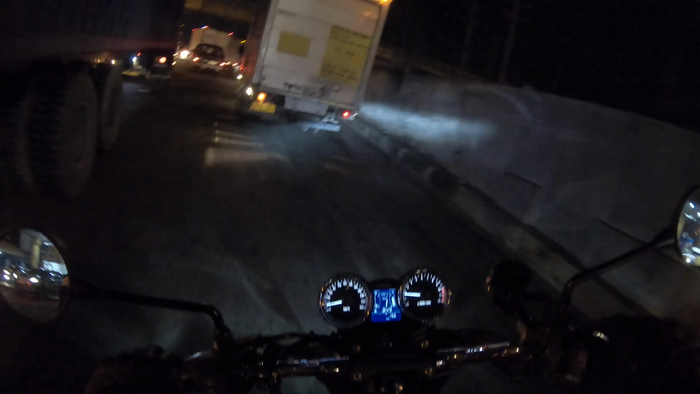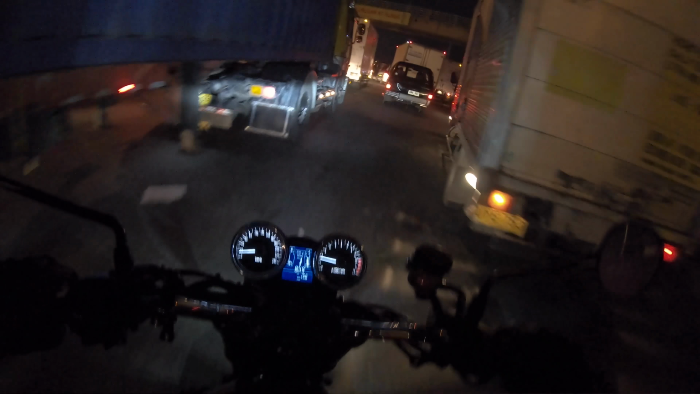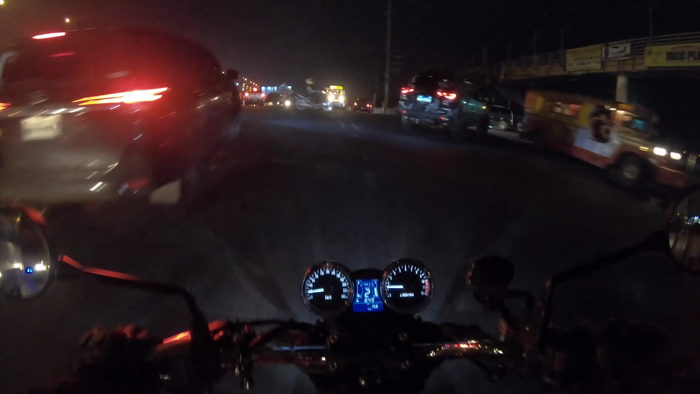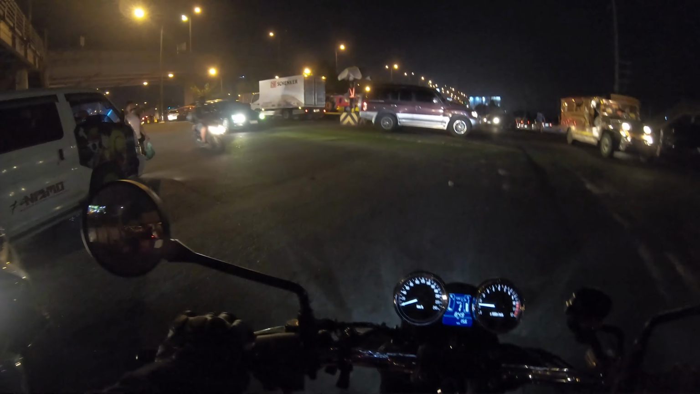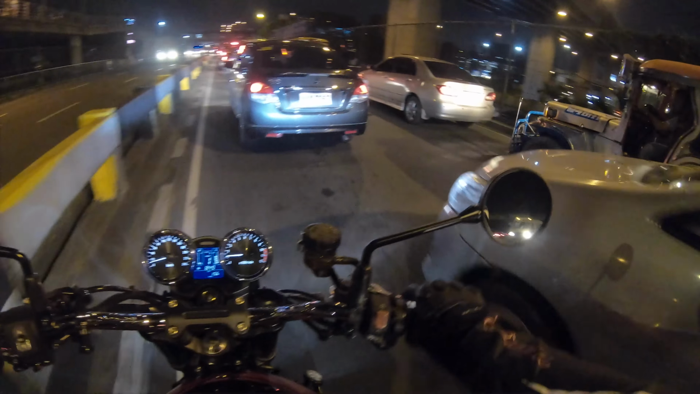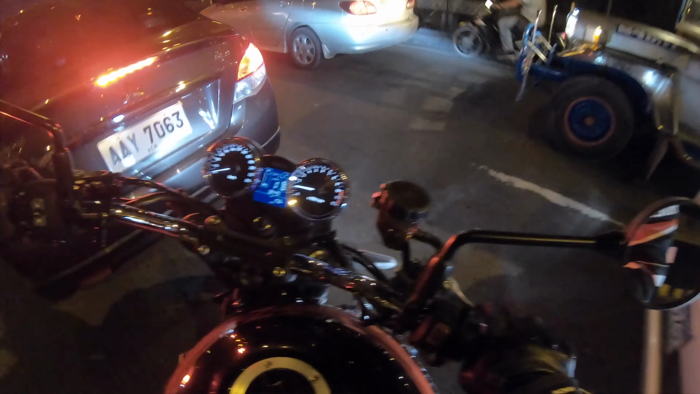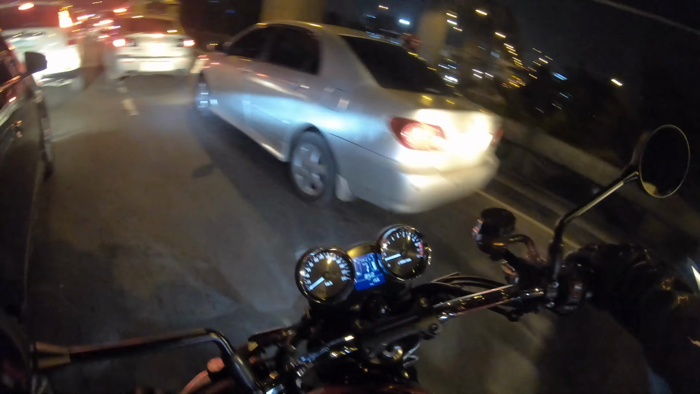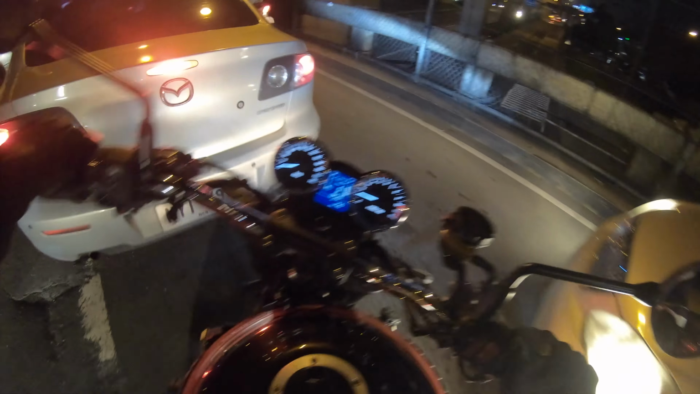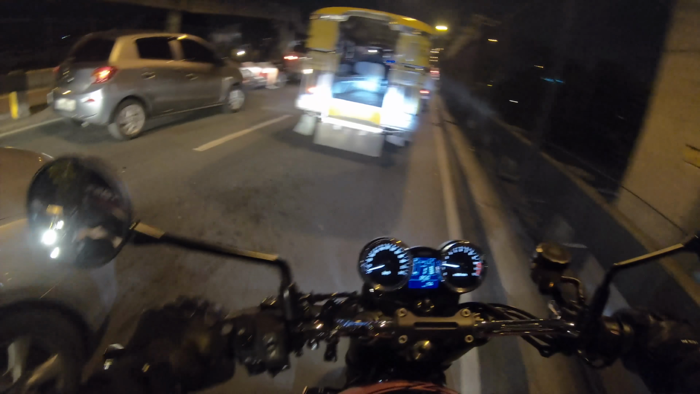Look at this. Look at this mess. Alright. Here we are, people. Welcome to Sucat. You have arrived in comfort. Who said lane splitting wasn't for big bikes?